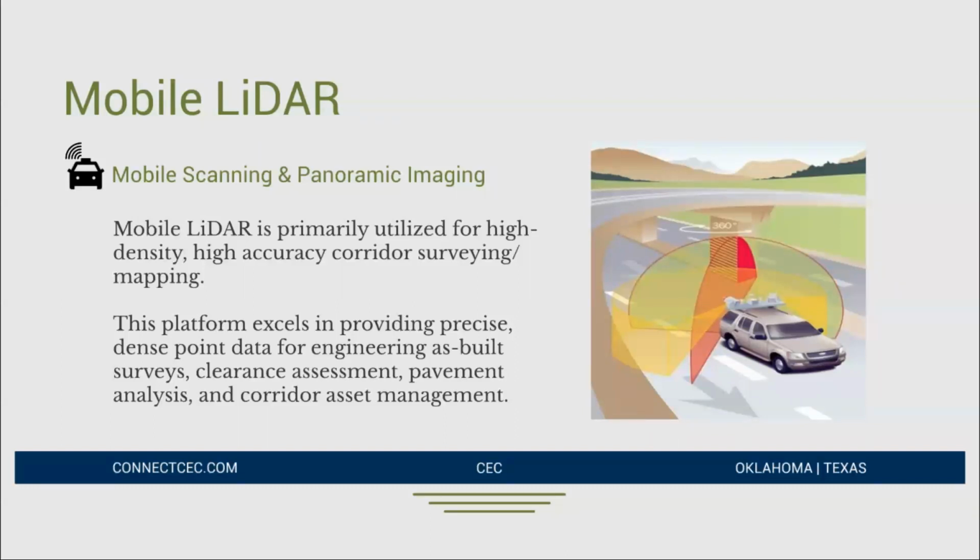And so there are additional, and I won't go into the nuts and bolts of a mobile LiDAR system, but there are additional components to the equipment that help account for those new parts of the data.